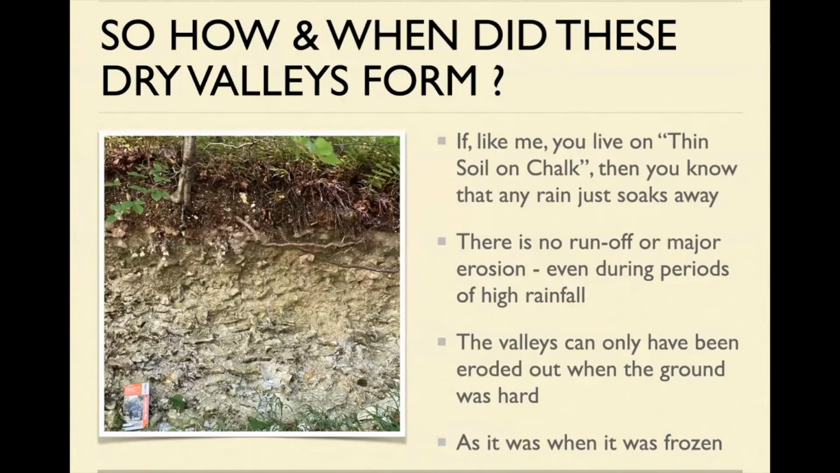But even after last night's thunder and lightning and torrential rain, the water's gone. It sinks into this stuff like nobody's business. There is no erosion on the chalk. So that's a bit weird. No runoff, no erosion.